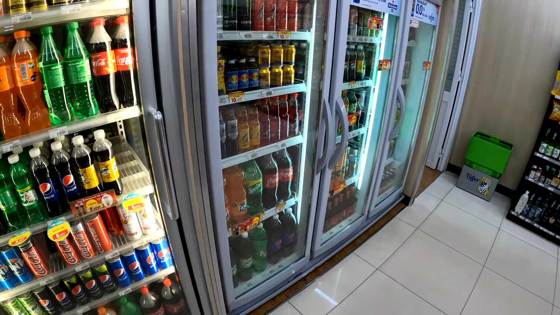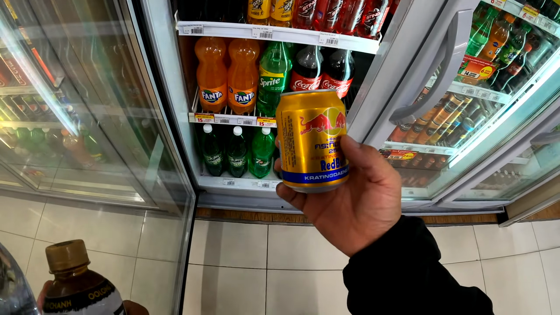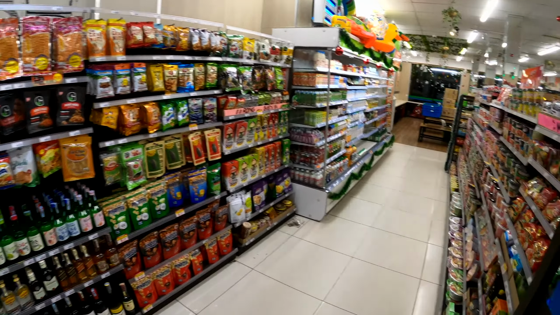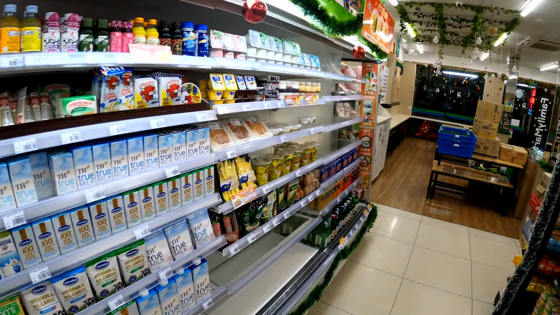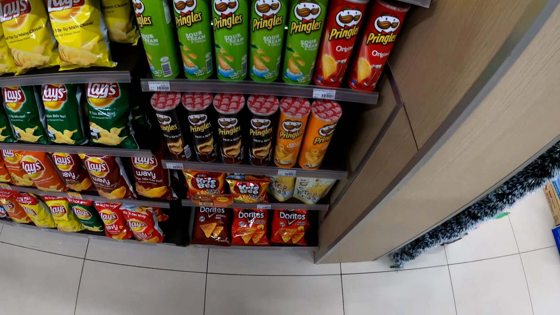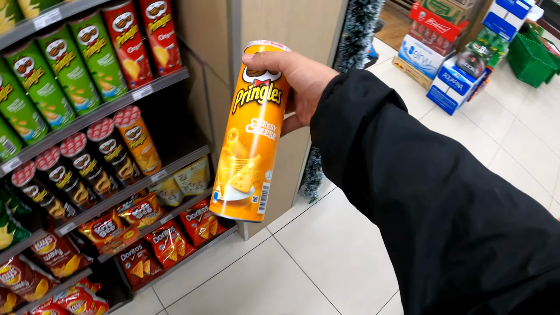And some Red Bull, maybe. Thailand Red Bull. These are good. And they have beer beverages too. And we have snacks over here. You don't want these, they probably expire. Pringles. Can go no wrong with this. Sour cream or cheddar cheese. Here we go.